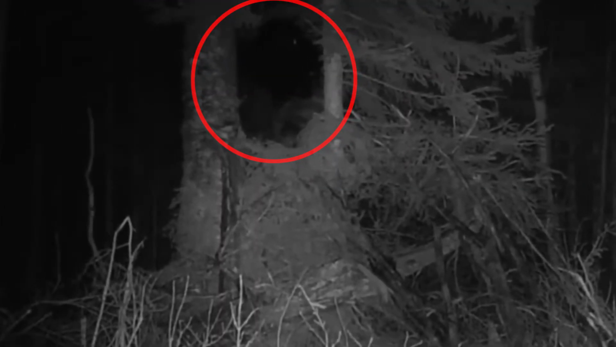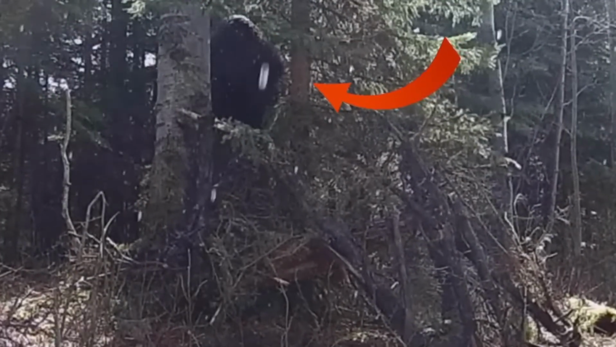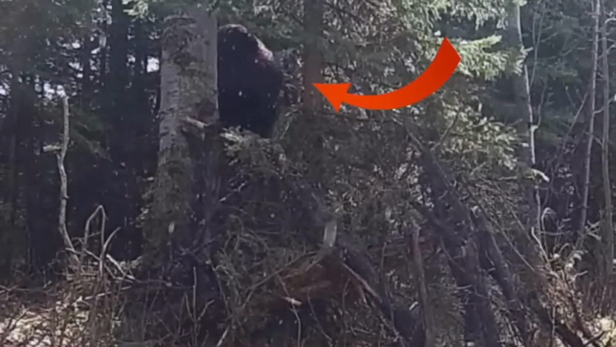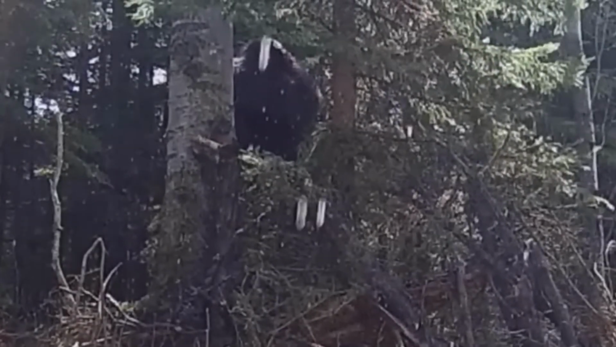Something is standing among the trees. Nothing is visible at night, but the camera was recording until the morning, and this creature is still standing there. You can clearly see it here. A large black furry figure seems to be hiding, or leaning on a tree, fallen asleep. It slowly sways, which makes us understand that it is alive.